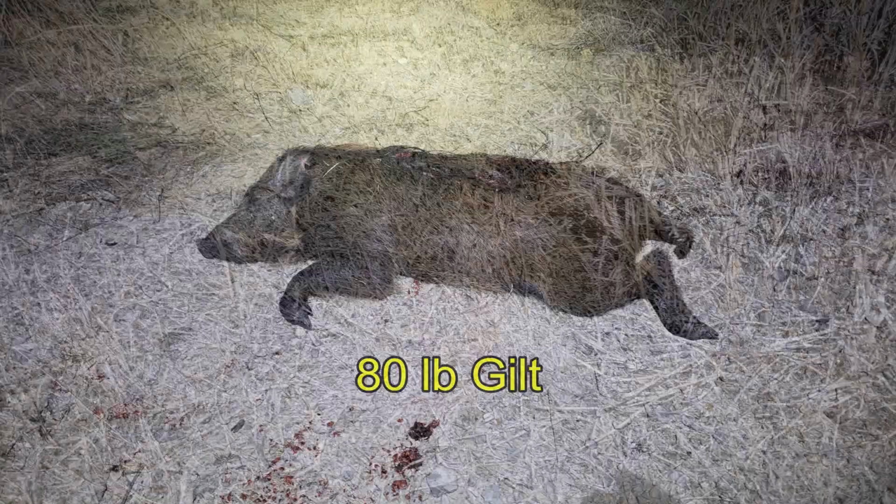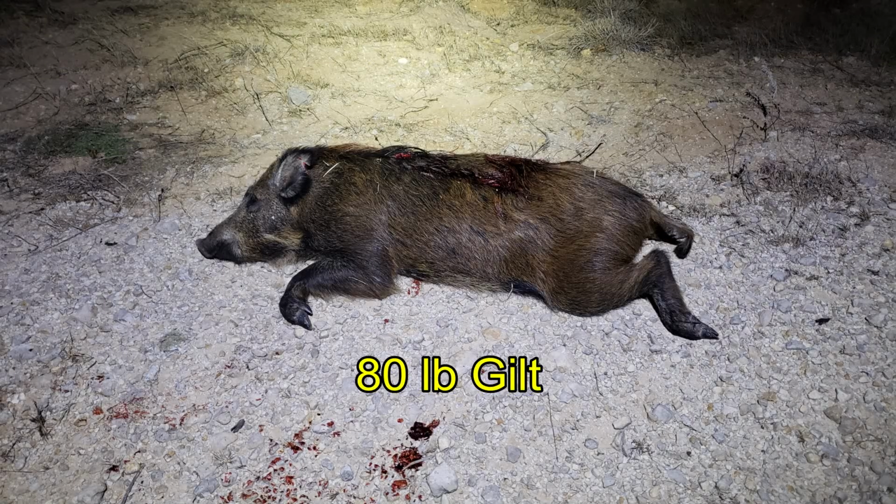I followed the blood trail right towards the fence, and like the third hog, it had gone through the fence into the thicket. And despite searching along the length of the fence, I didn't see either hog with my thermal, and so I came away with this 80-pound gilt.